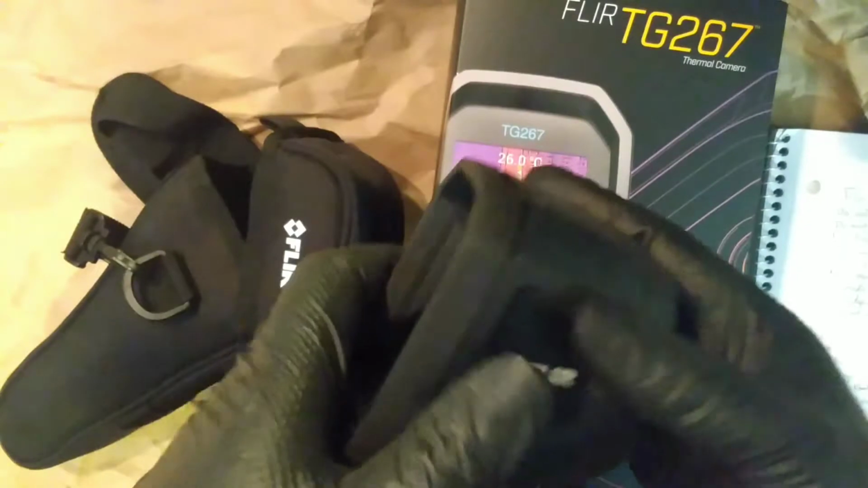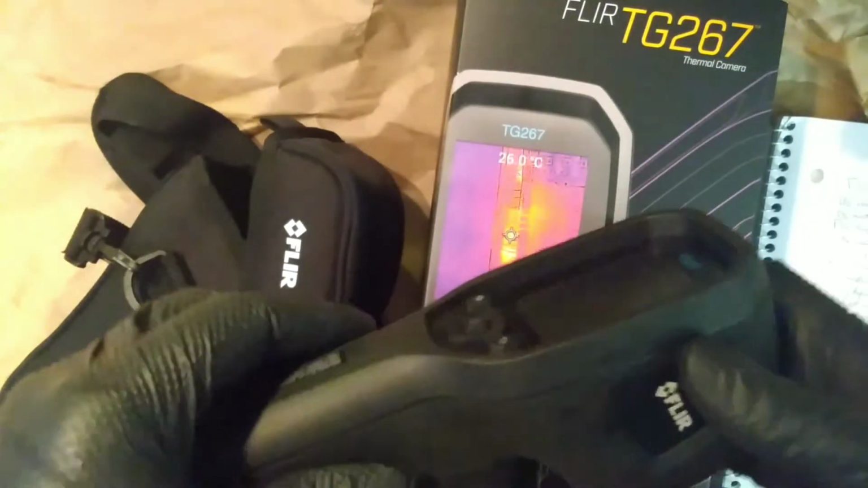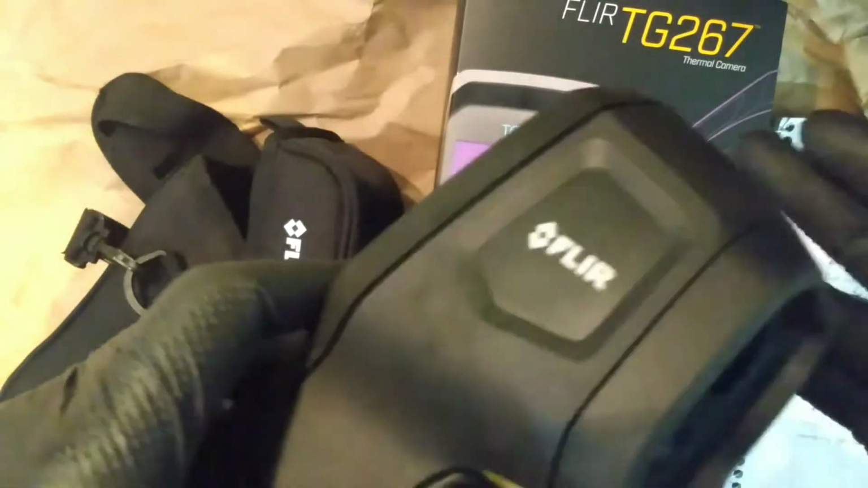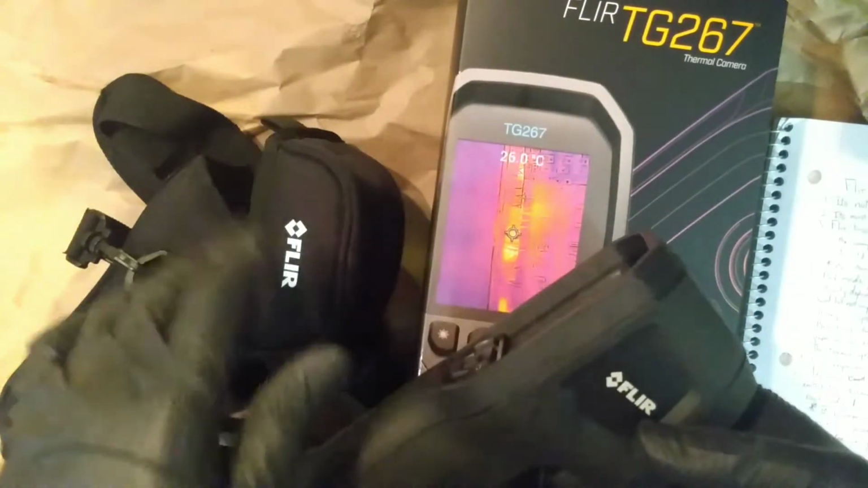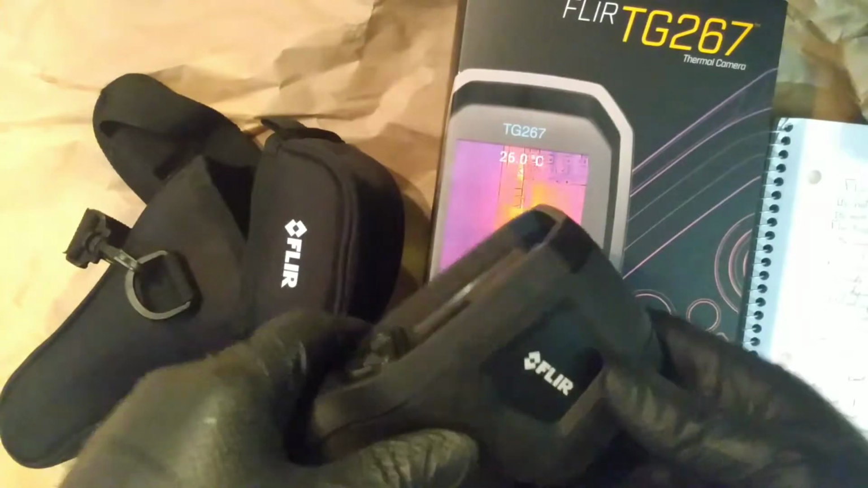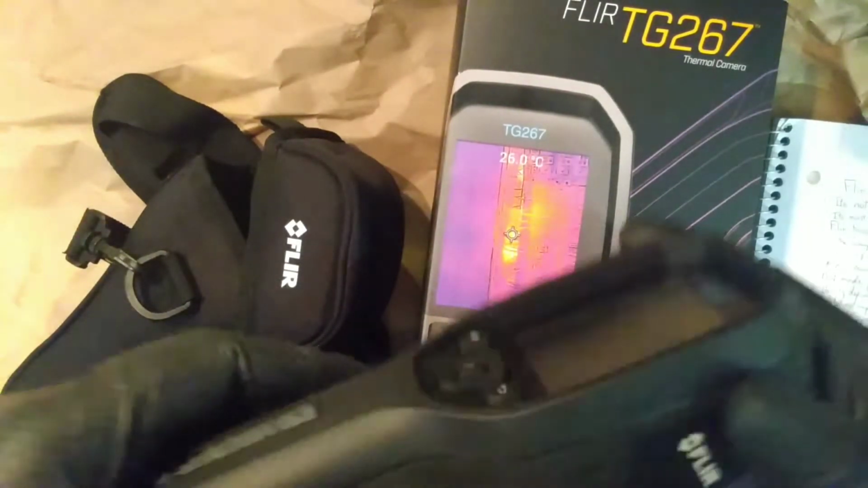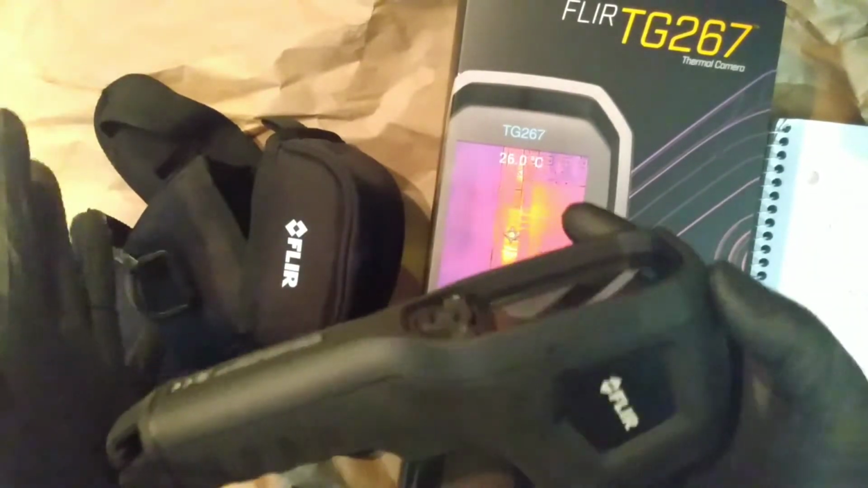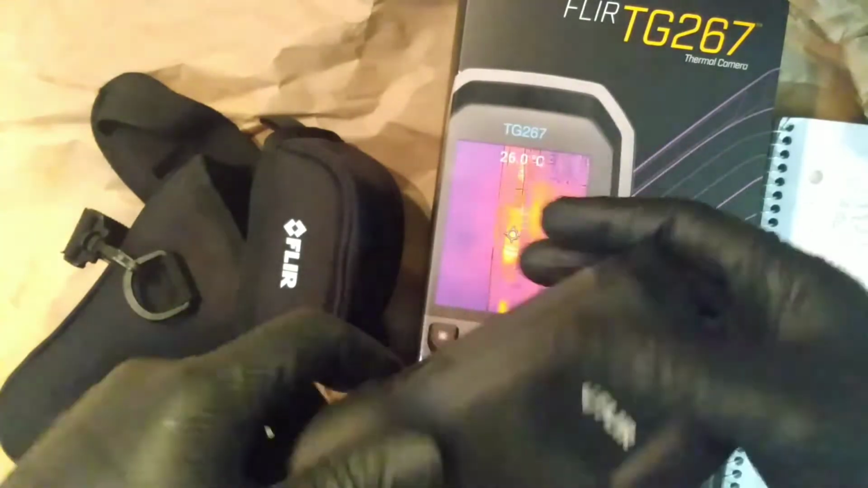Okay, the app, the software FLIR Tools for Windows, is just one notch above useless. For one, they don't support it anymore. They're not going to update it. They came out with Thermal Studio. That's the name of it, FLIR Thermal Studio. The FLIR Tools mobile app is supported, but like I said, you will not get the functions of all the features of that app with this device right here. I'm telling you that right now.